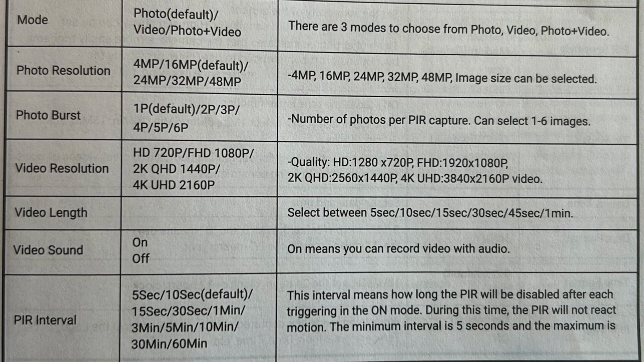And then once you get into that, as I said, I'm going to pop up on the screen those settings that you can go through, which are in the instruction manual, like the mode, your resolutions, video resolutions, what length you want to set these up, all of that you will see here, and it should be popping up on the screen. I'm going to pop all the different things that you can do up on the screen.